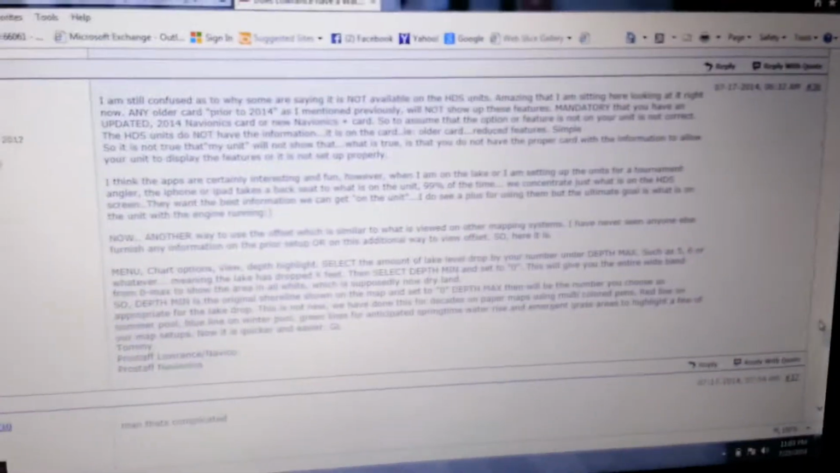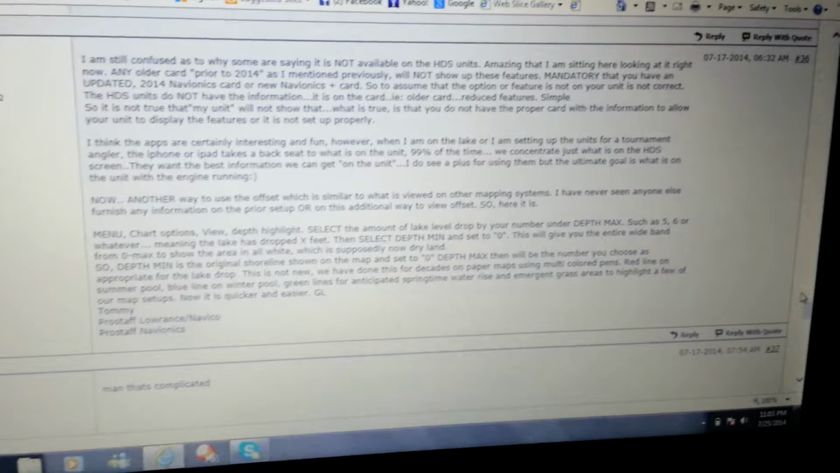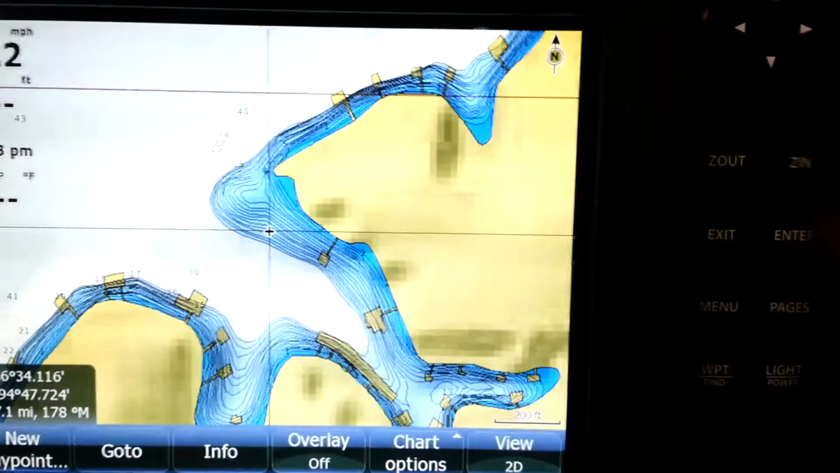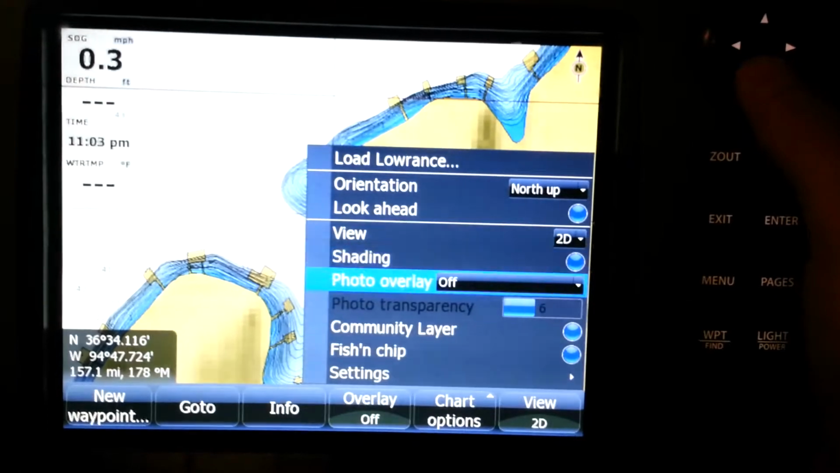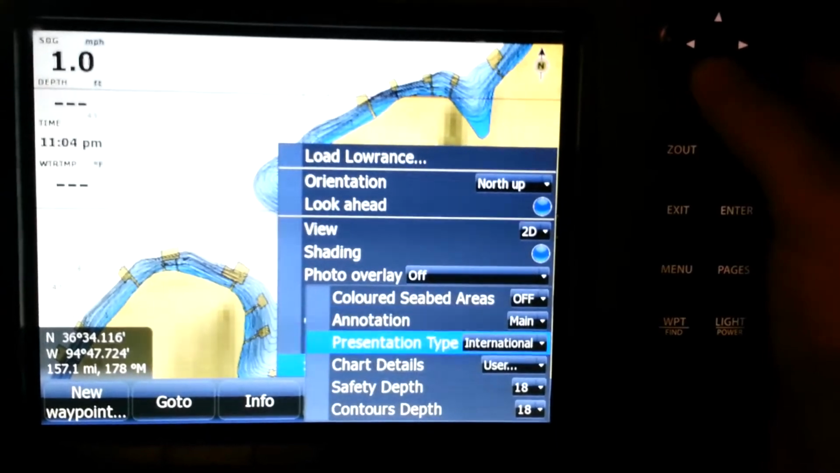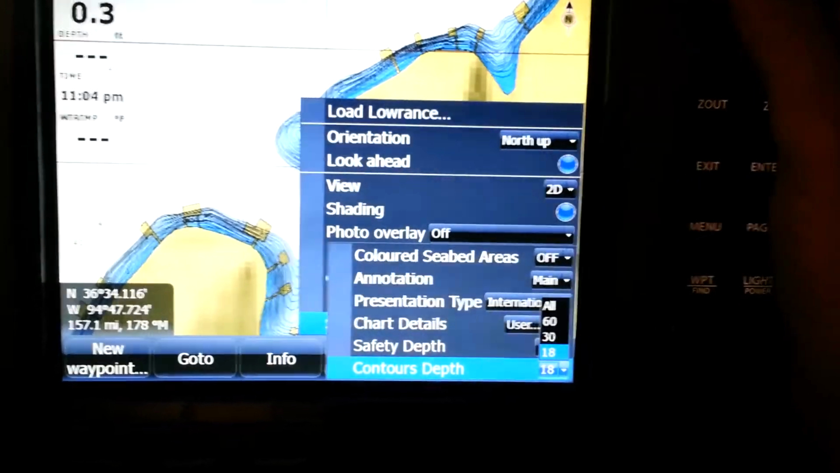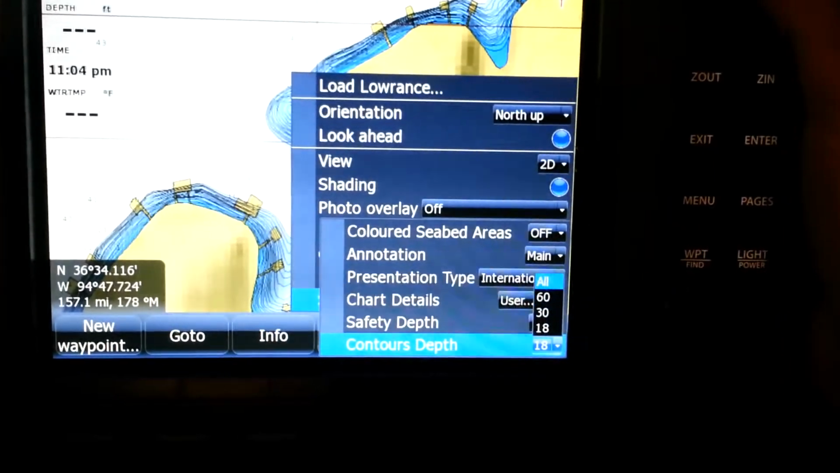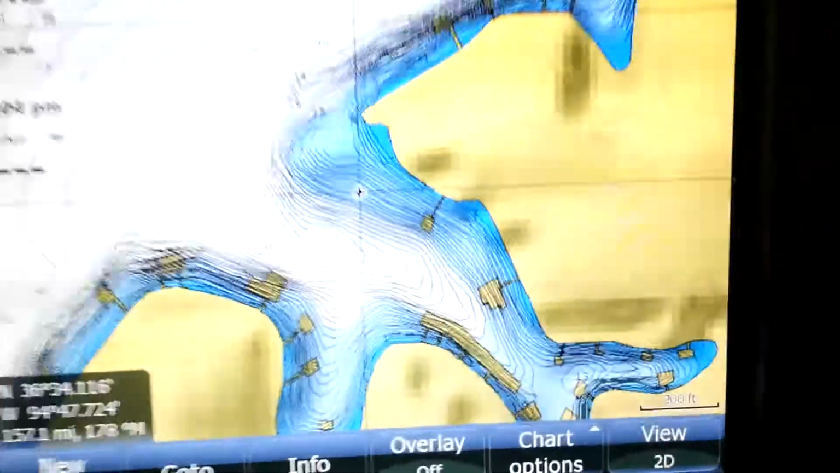I get a lot of my information off of Bass Boat Central. And as you can see here, I've got some directions that I'm going to try to follow as best I can and show you some options that I've come up with. And hit chart options here. The best thing I've found is, I'm going to show you a couple different things. What I've done, you can mess with a couple different things, and I've got the contour depth to only show 18 feet. I'm going to go to all and kind of give you the look and feel of that here.